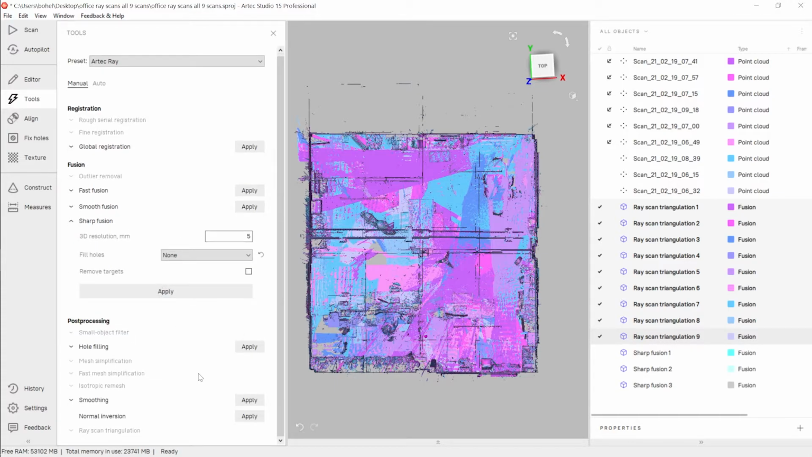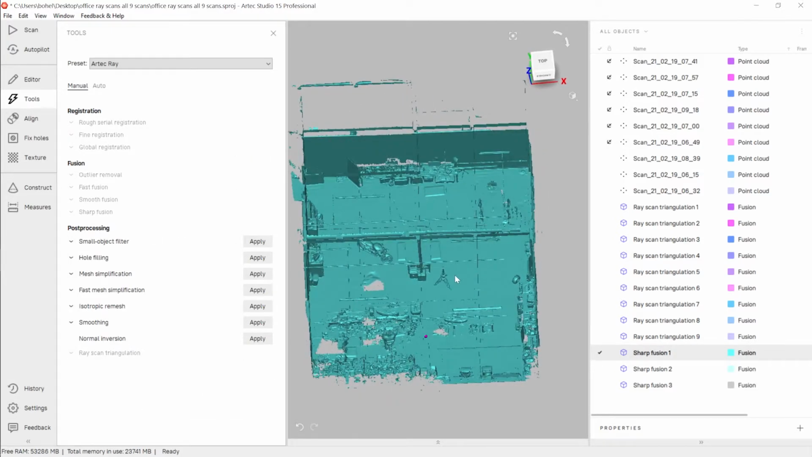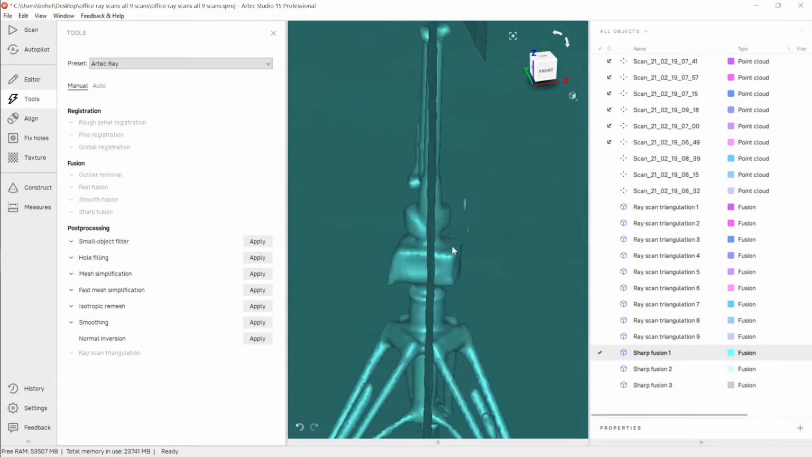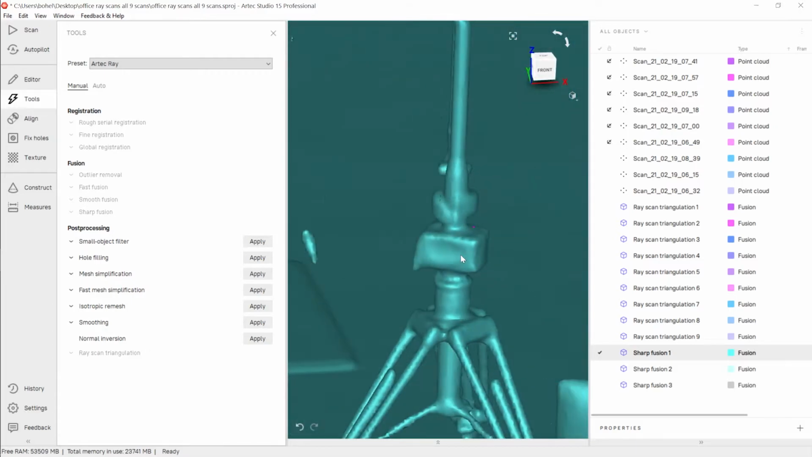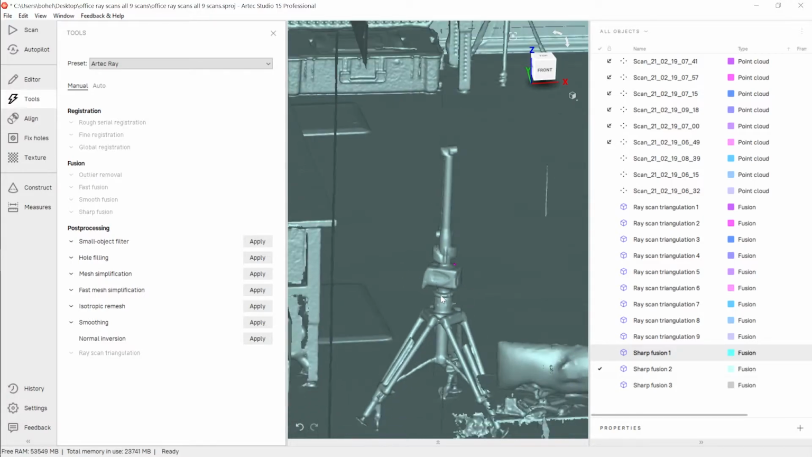Typically the same resolution or a little larger than what the ray scan triangulation settings were. So we can see here this desired edge length is kind of a similar parameter. We had this set at 5 for all of these. So I've got actually 3 here. This one, Sharp Fusion 1, was set at 10 millimeters, so we'll lose a little detail, but this ran a lot faster if you're just trying to get to something quickly to see what you've scanned so far. We'll look at this ferro arm, for example. This is set at 10 millimeter and then 5 millimeter. You can see that detail comes in a little bit sharper on that one.